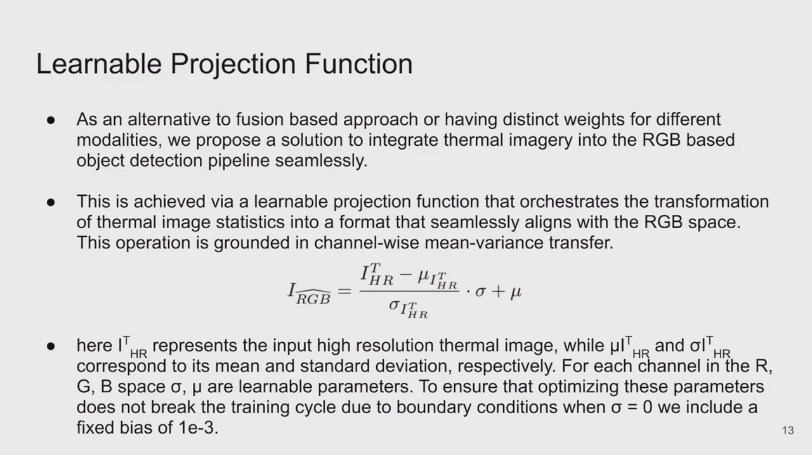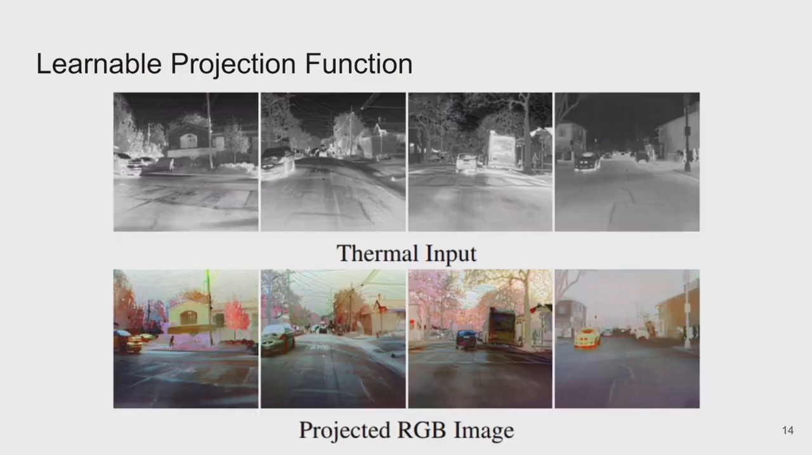For each channel in the RGB space, we compute the mean and variance as learnable parameters, and then we use them to transform the grayscale information of the thermal image into the RGB space. To ensure that optimizing these parameters does not break the training cycle due to boundary conditions when sigma equals 0, we include a fixed bias of 1e-3 as epsilon. We now provide some qualitative results on how the projected RGB image looks for a given thermal image using the proposed mechanism.